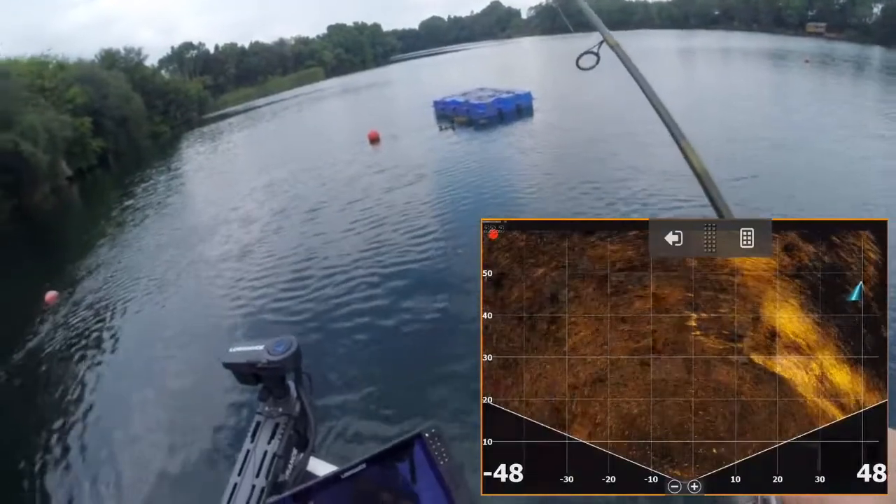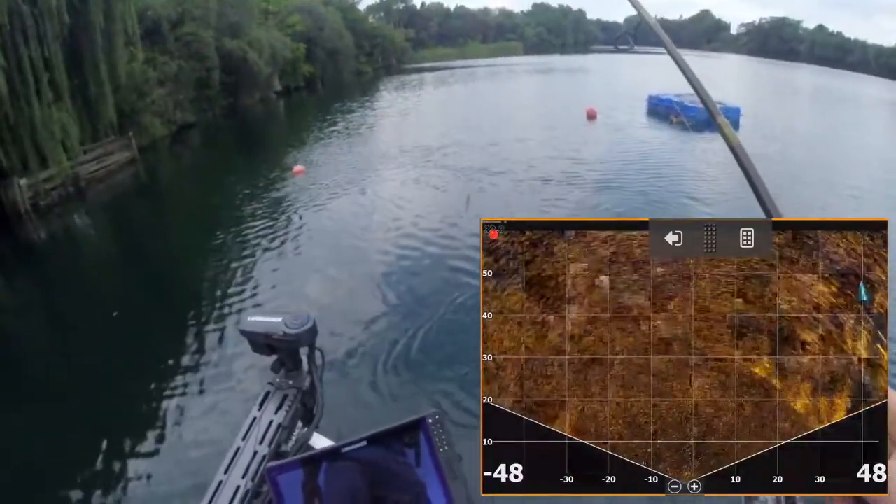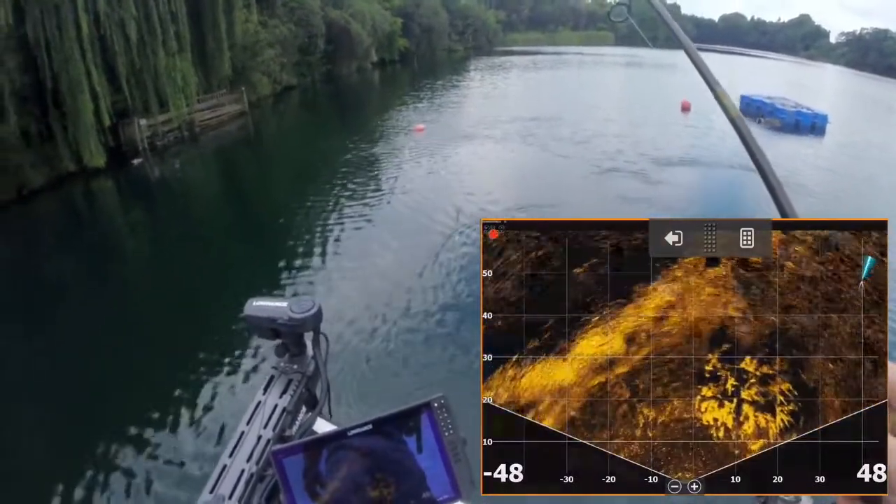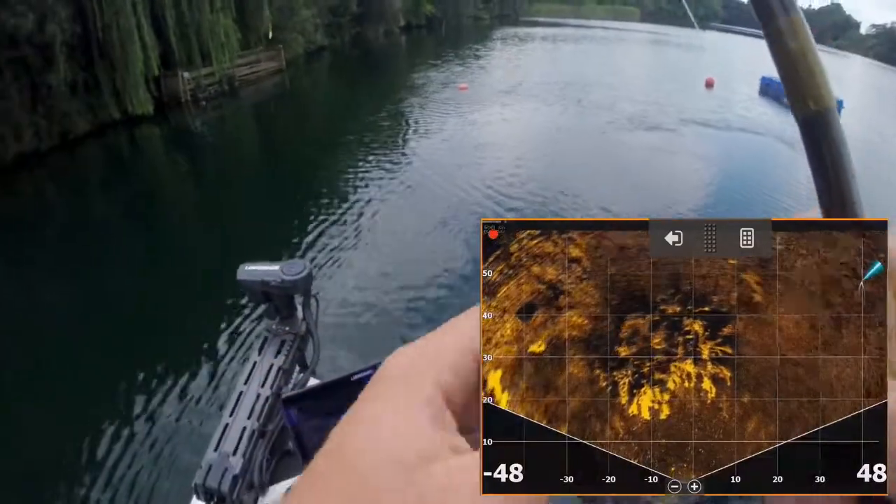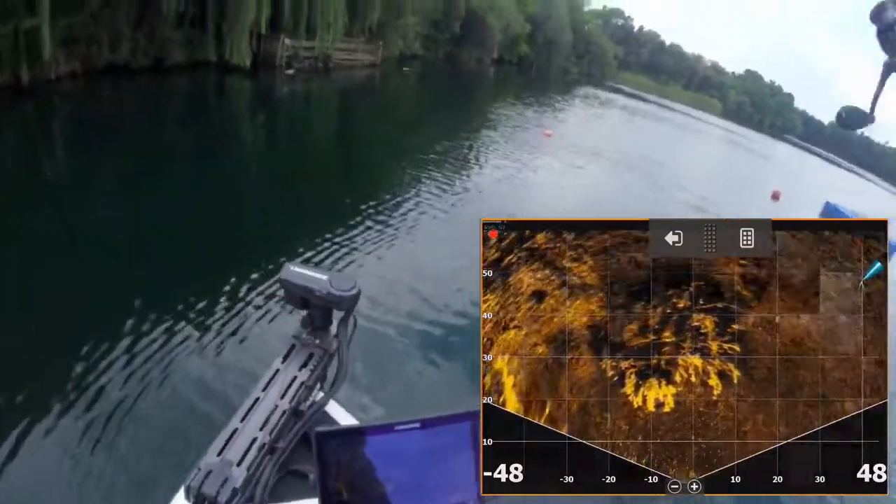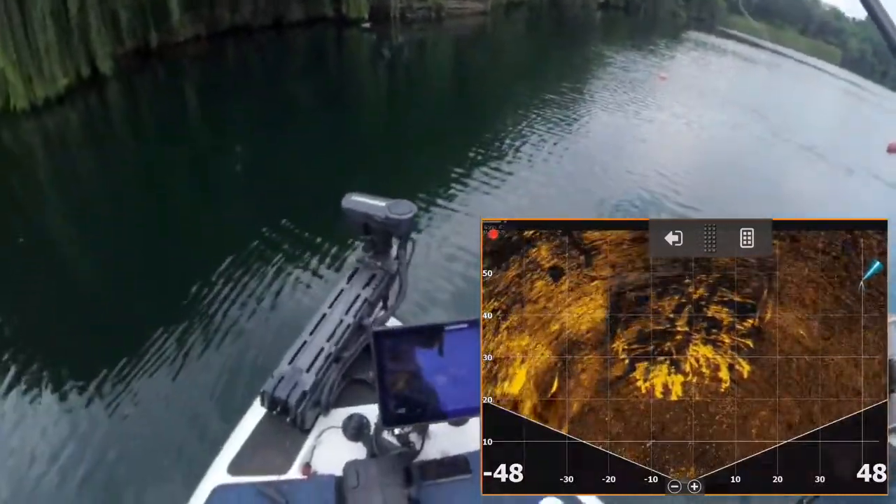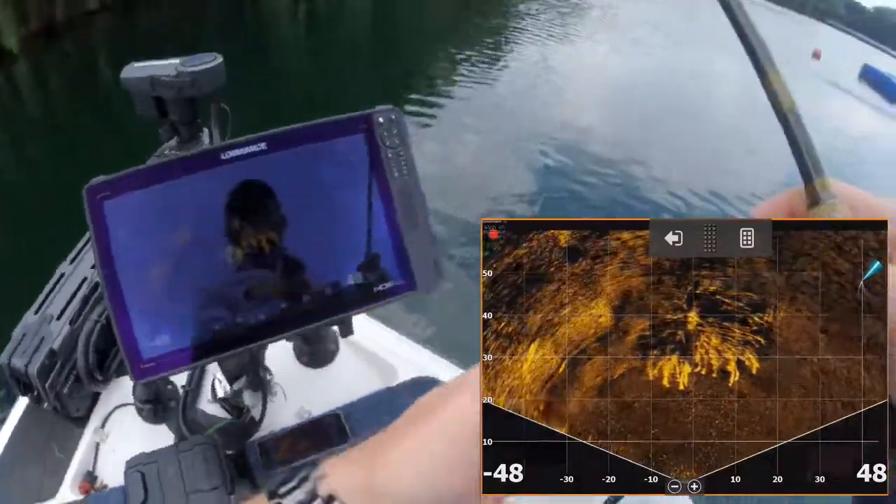Okay guys, so what we've got the transducer set up in now, this ActiveTarget, we're currently in ActiveTarget Scout mode. Now this is with a horizontally mounted transducer, the way that it's mounted. Here I'm pointing straight towards a tree that's just in front of us. You can see where this buoy is exactly where the structure is. We've got it on recording as well.